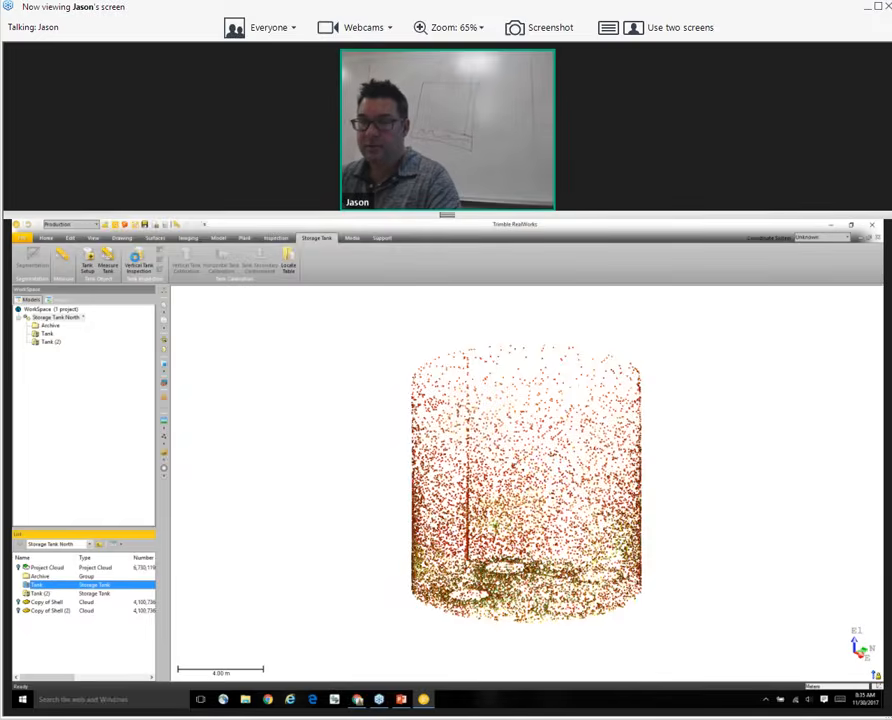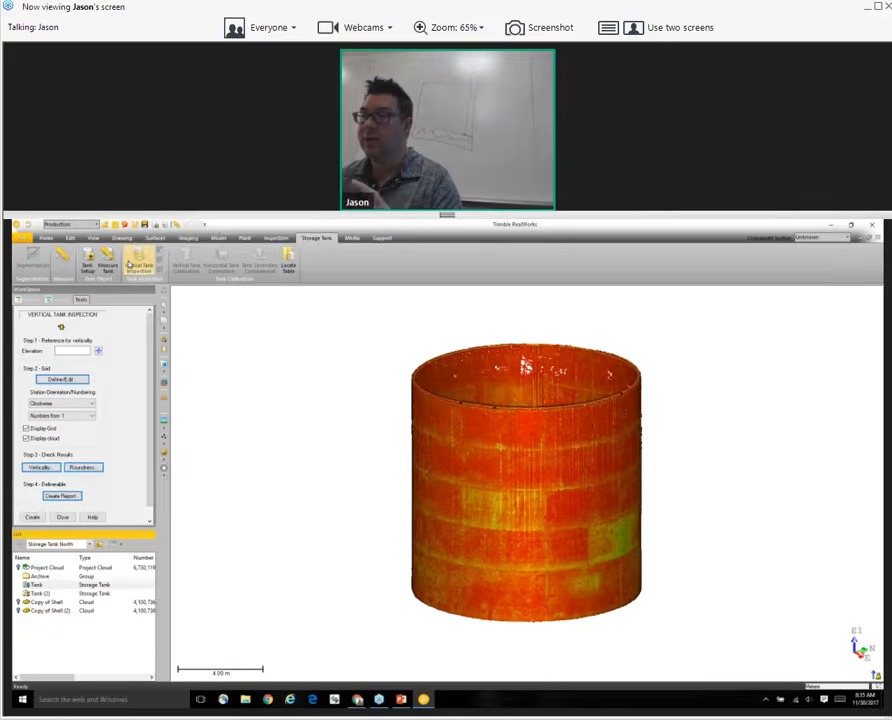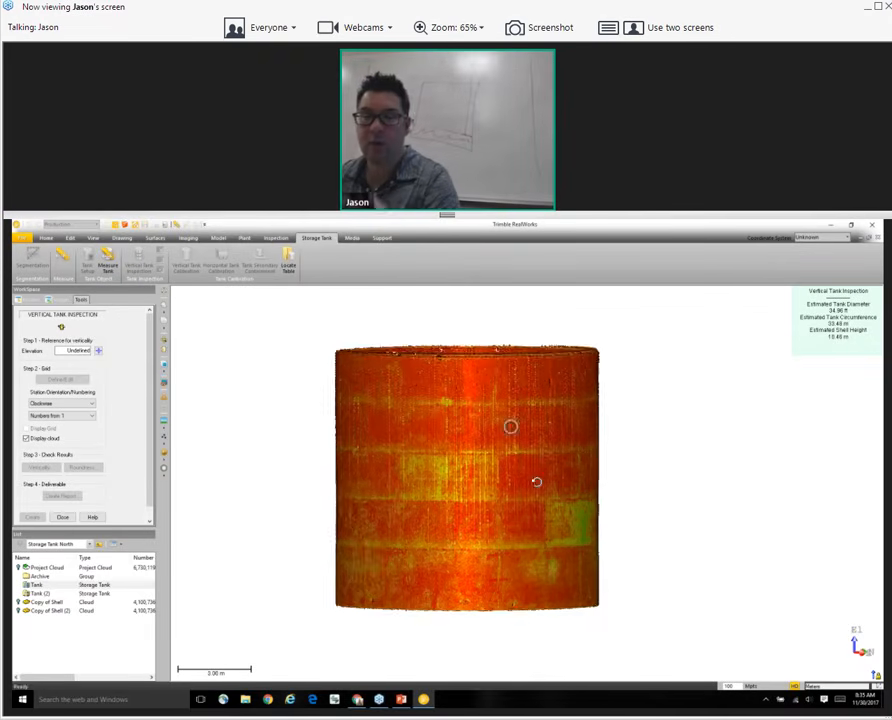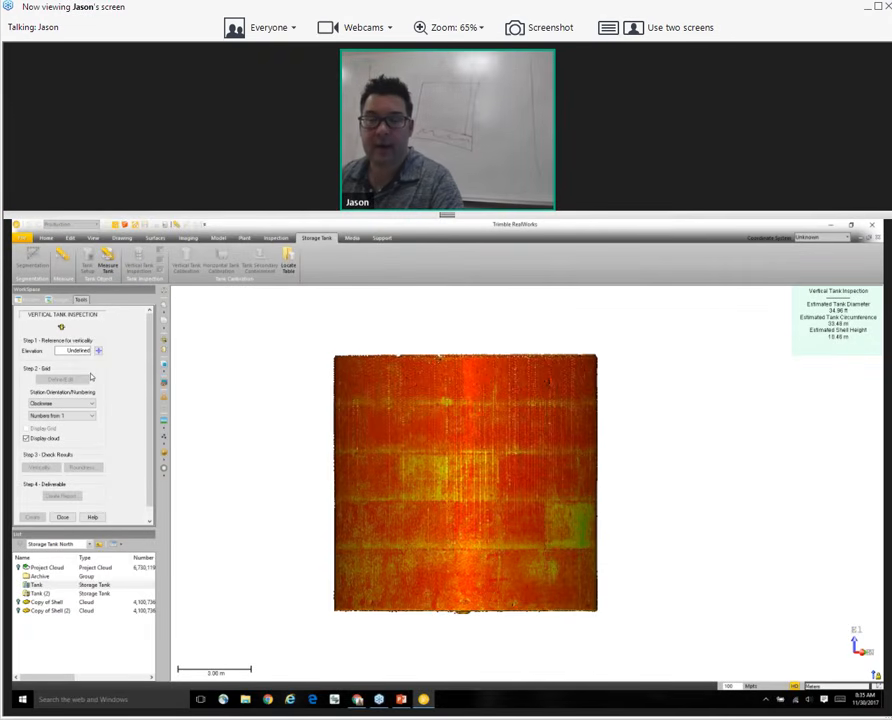And our vertical tank inspection tool is looking for those components inside of that folder. So now once we get into the inspection tool, we'll go in and we want to define a height where we're going to check our verticality on our tanks.